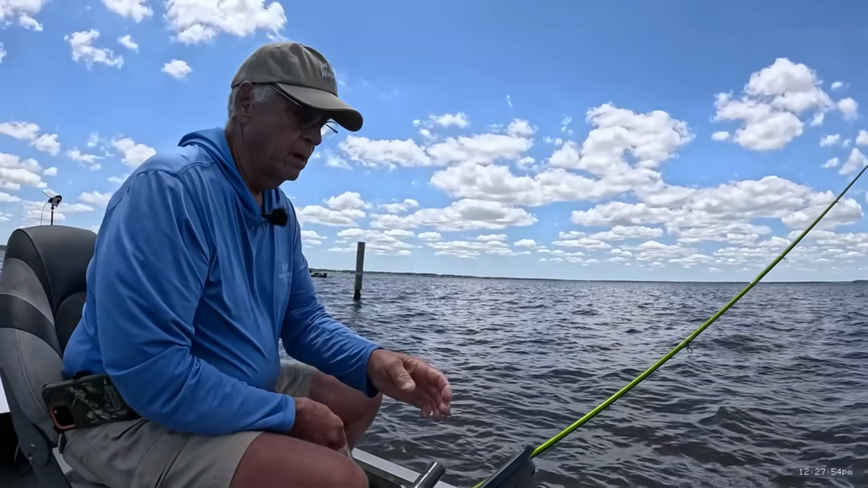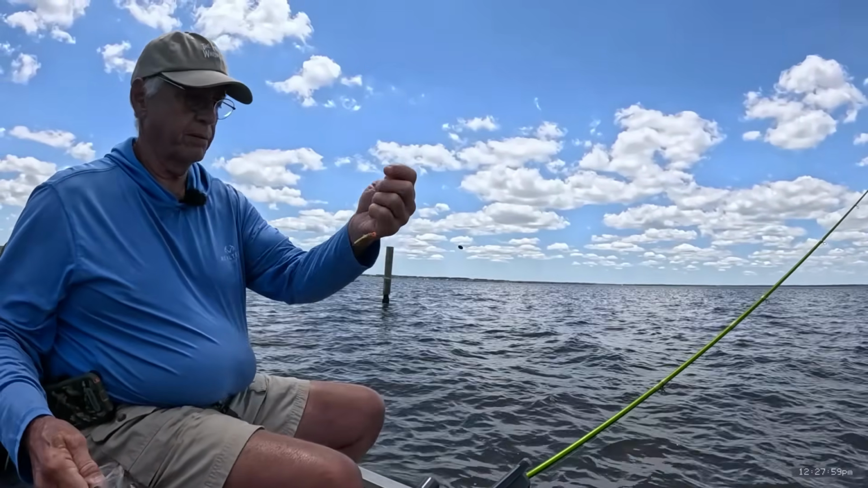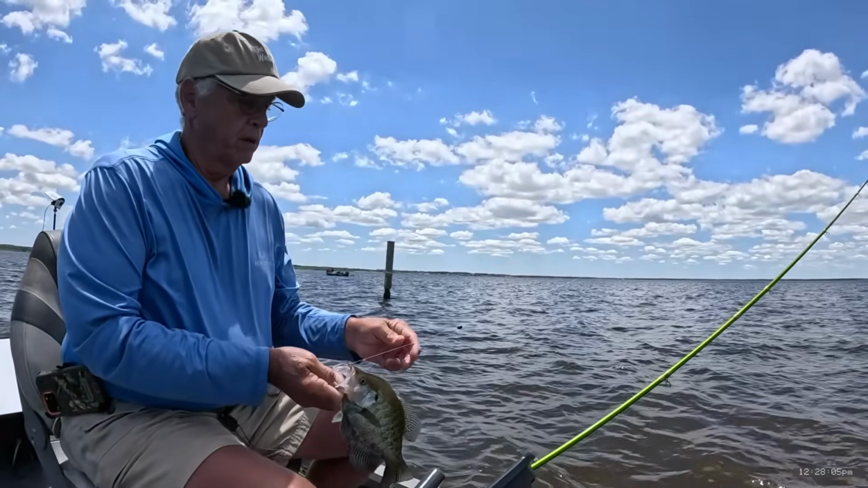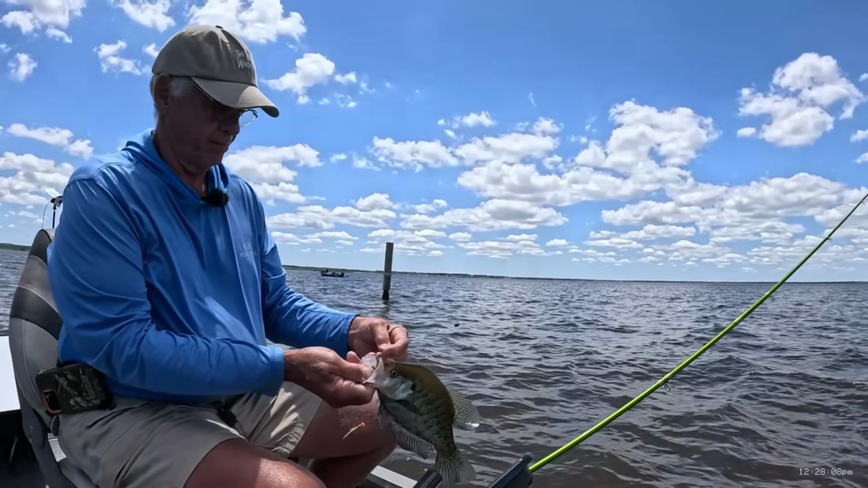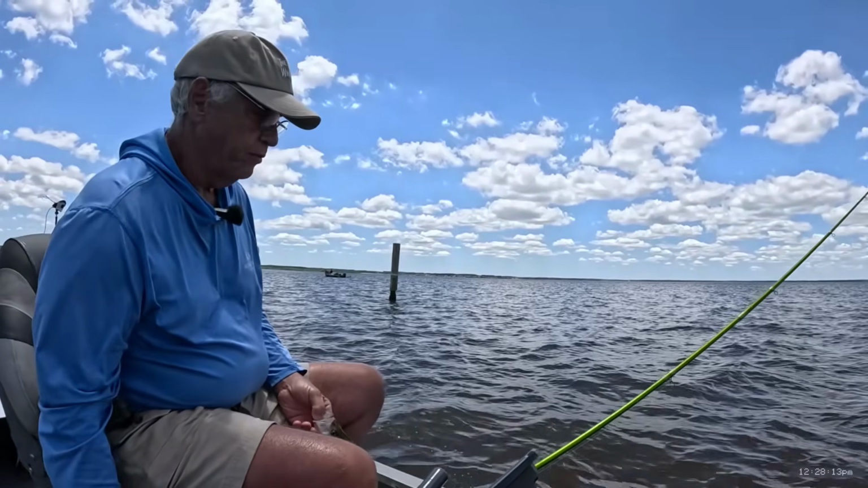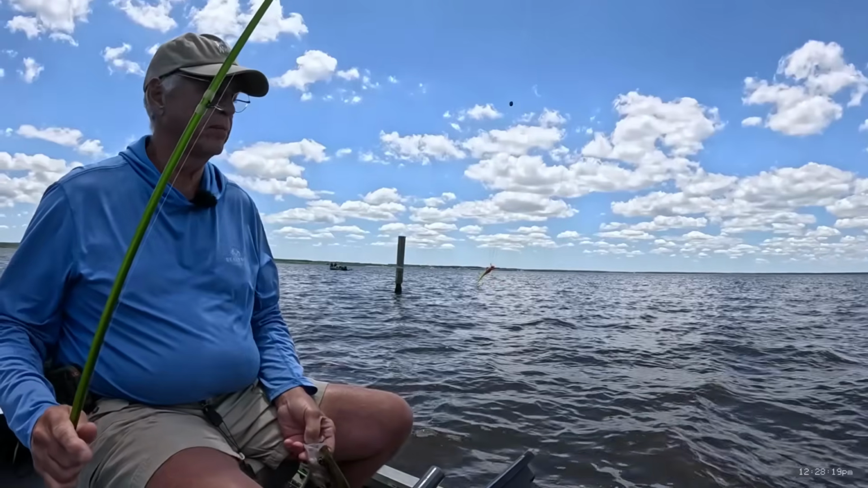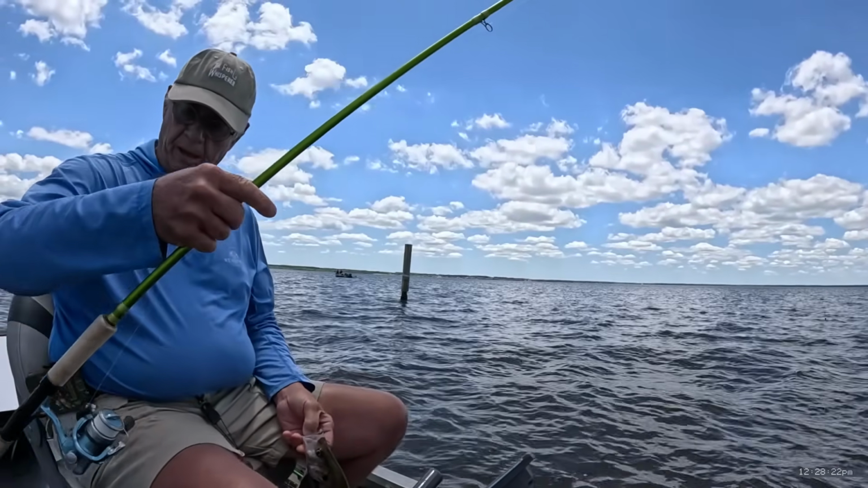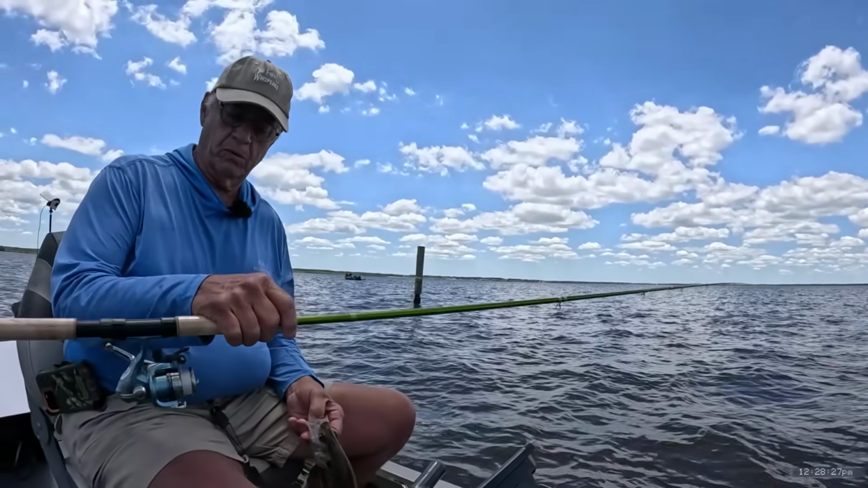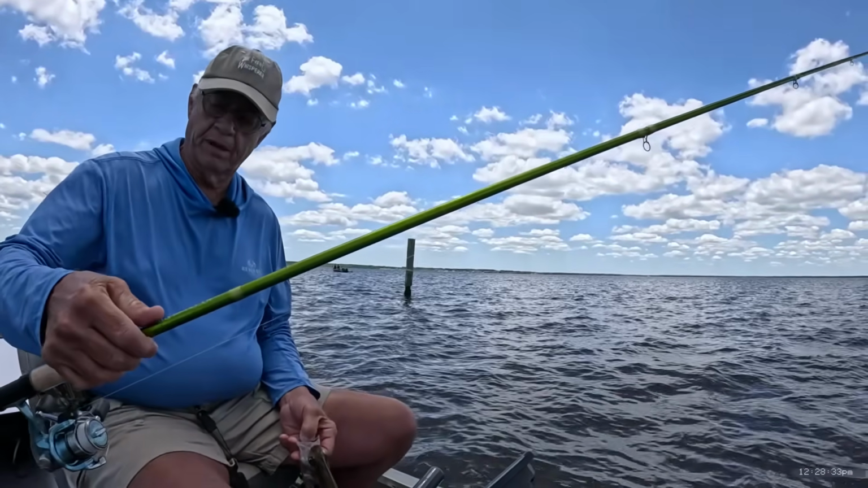All right, here we go. Oh, let me show you what I'm using right here. Go through the setup. That's Sid's Grenade Bug right there. Orange head, gold body, chartreuse tail, and I'm using a number 4 split shot, about 8-10 inches above it. Spider Wire Invisibraid, translucent, called Ultra Braid, I believe it is, for my line. And my pole is an ACC Crappie Stick, 12 foot, mid seat, cork handles on it. And my reel is a Shimano Spirex 1000 FG.